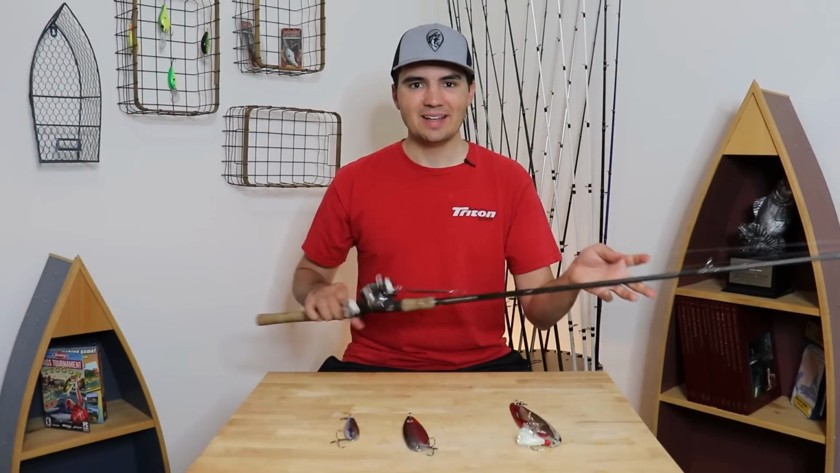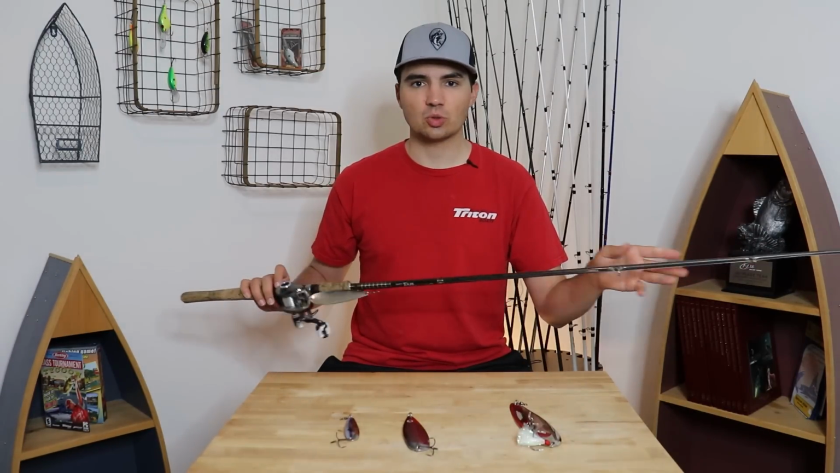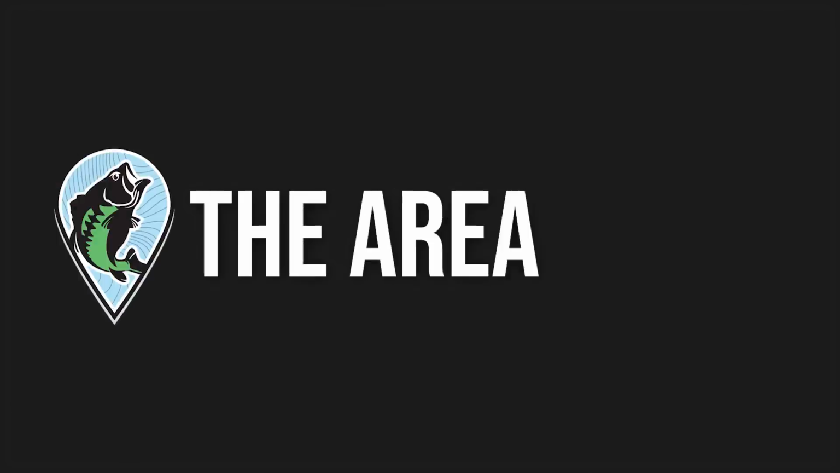That's my setup. So now let's talk about when and where to fish this flutter spoon, as well as the retrieve and how to cast the thing.